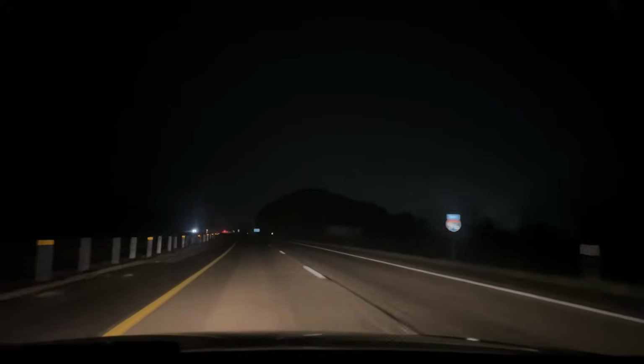Speed up to get around this guy. I need to get in the right lane because we're going to be taking the exit real soon.